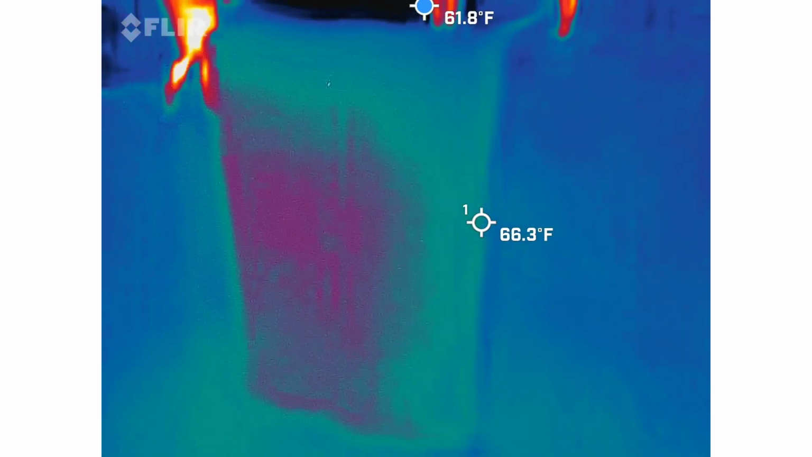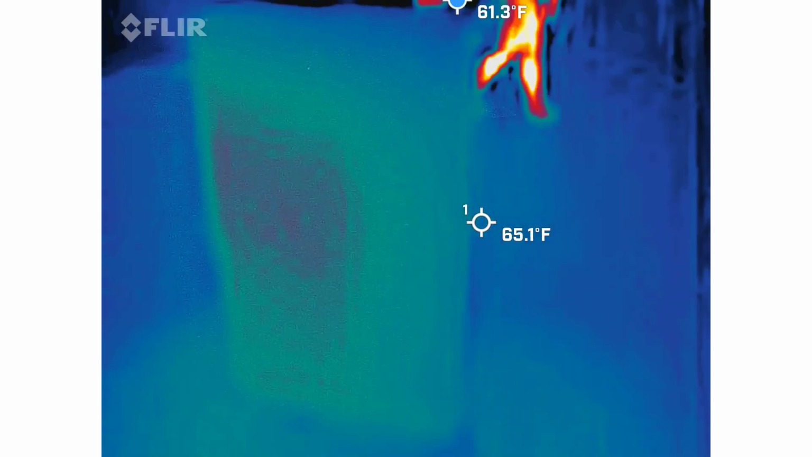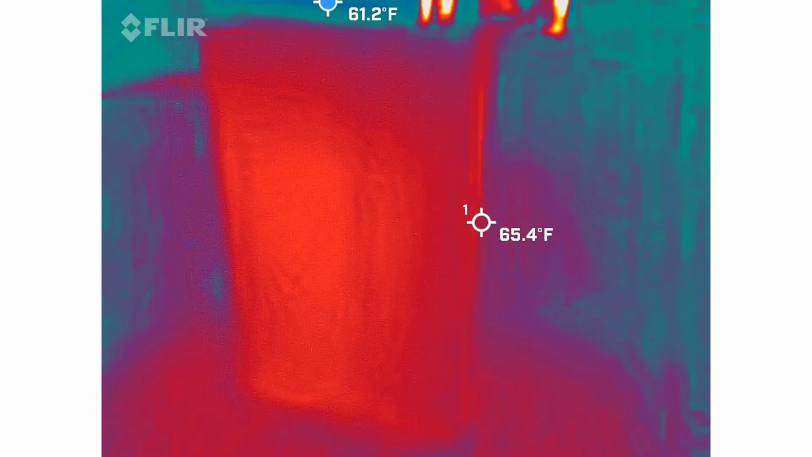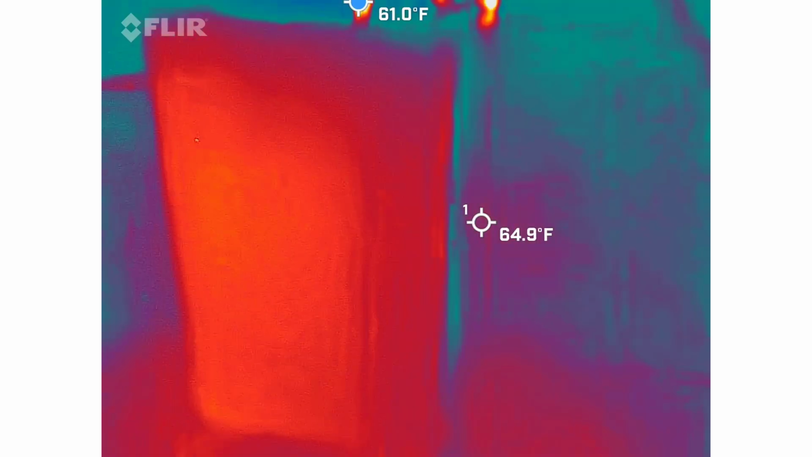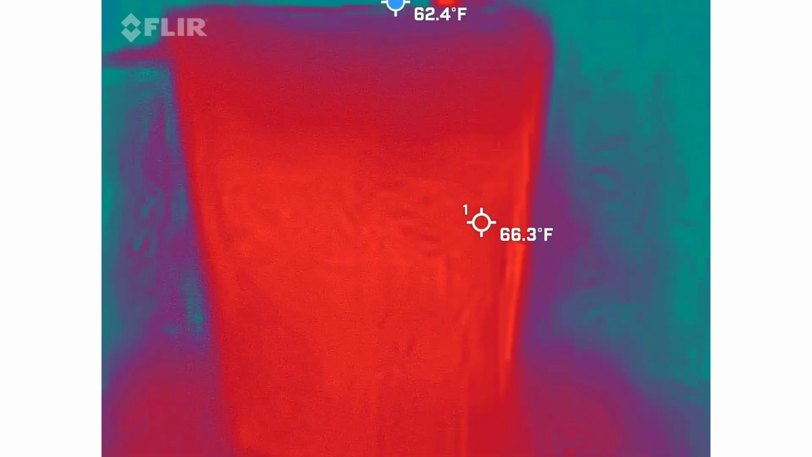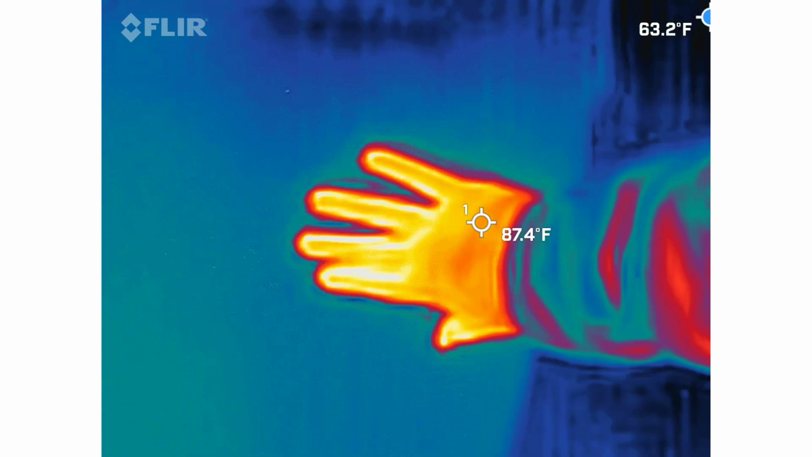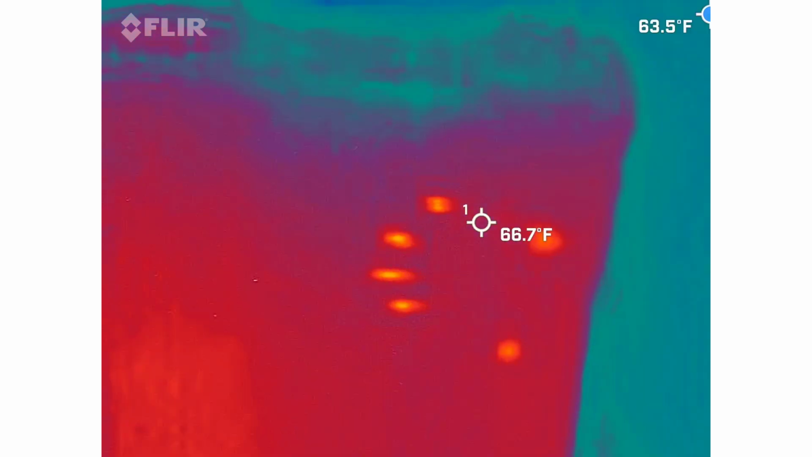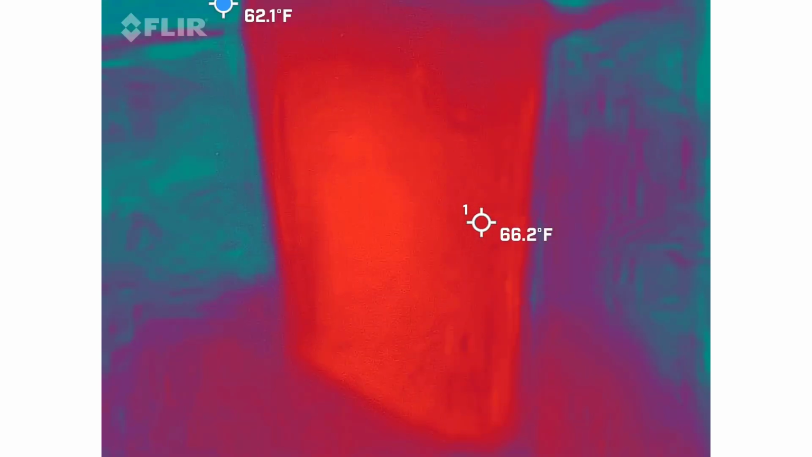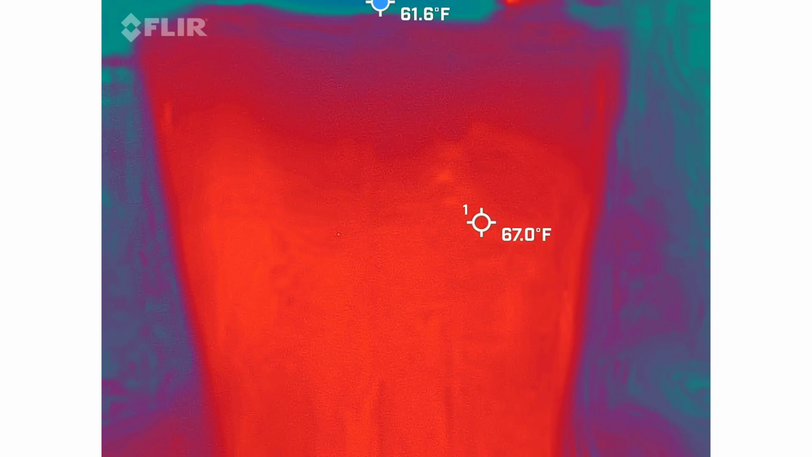Can you touch it? Touch the monument for me. Just like this. Touch it. Leave a handprint like I did.